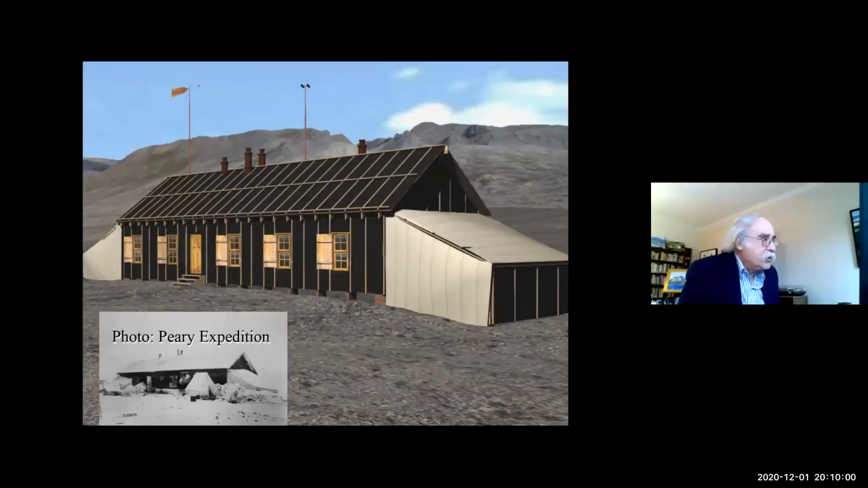And here is the finished reconstruction and there's a photo of it.